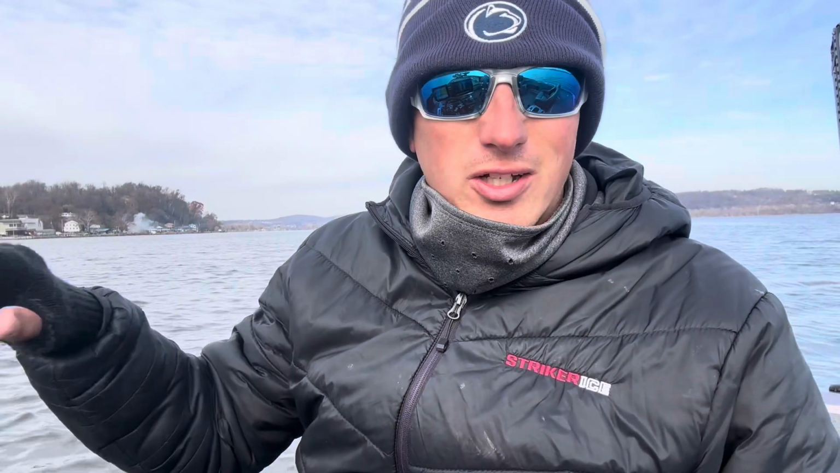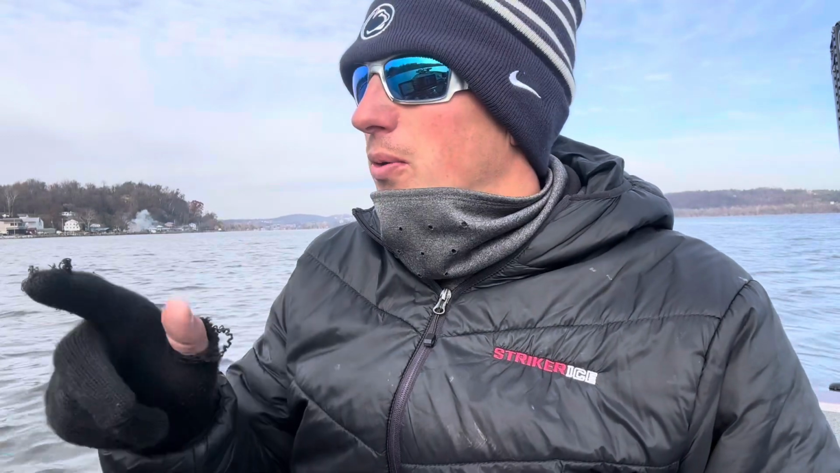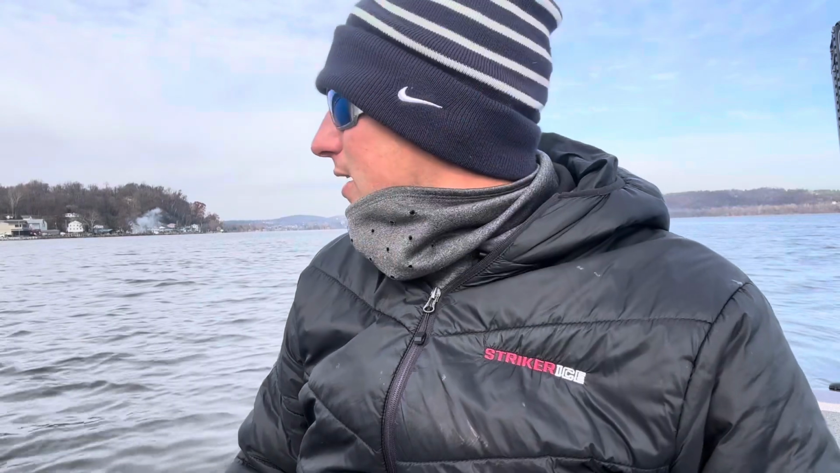I'm gonna get on this other spot here. I idled this and looked at it on my side imaging with my Lowrance there, and I saw a bunch of it looks like eelgrass or hydrilla. I don't know what it is, old grass. We're gonna work our way down this edge. There's a little creek mouth that dumps in here, so that's gonna be worth a look, I think, too.